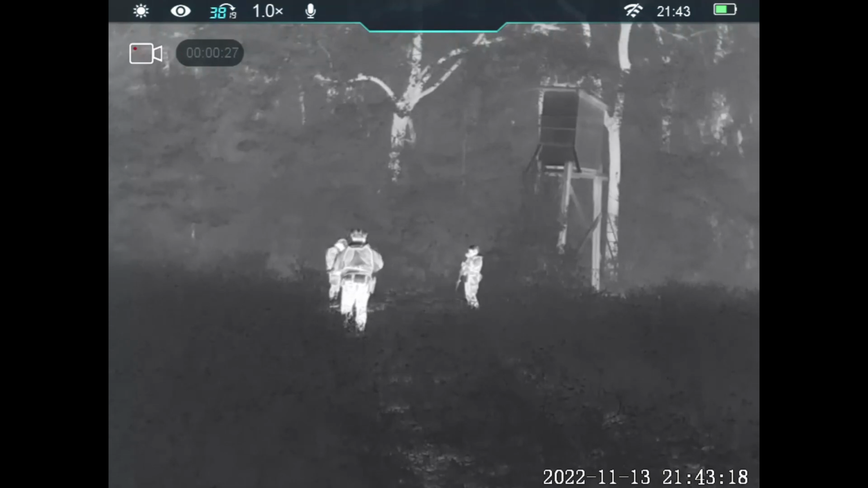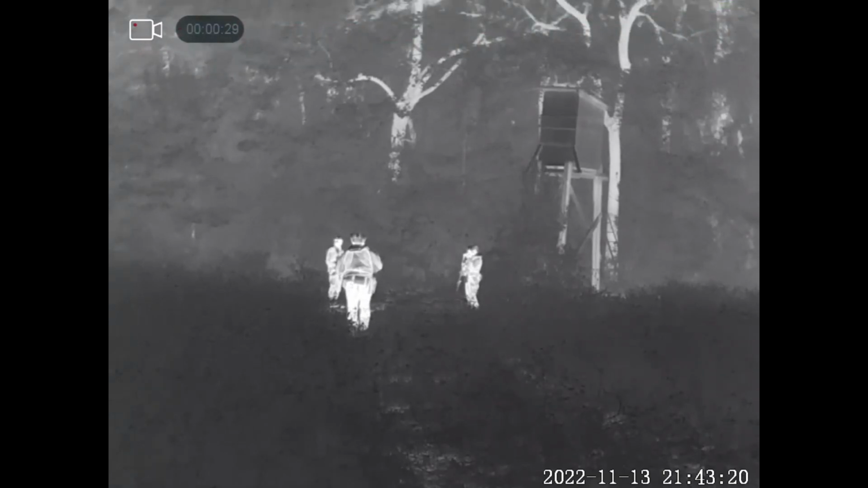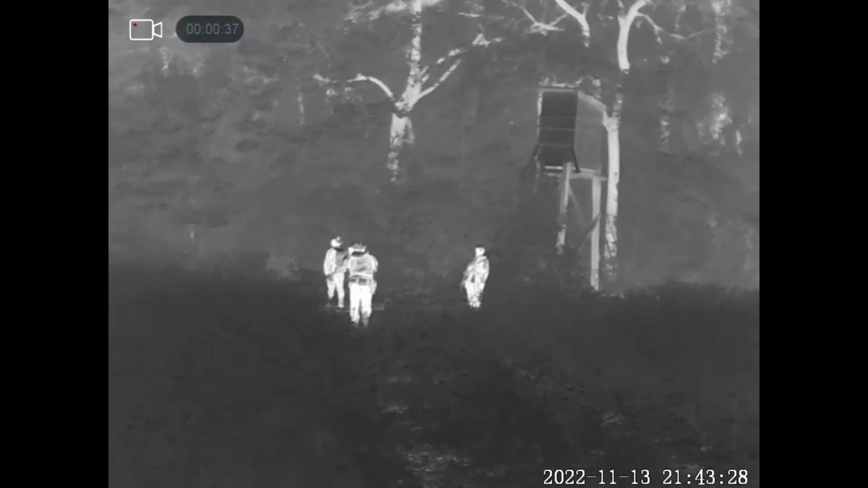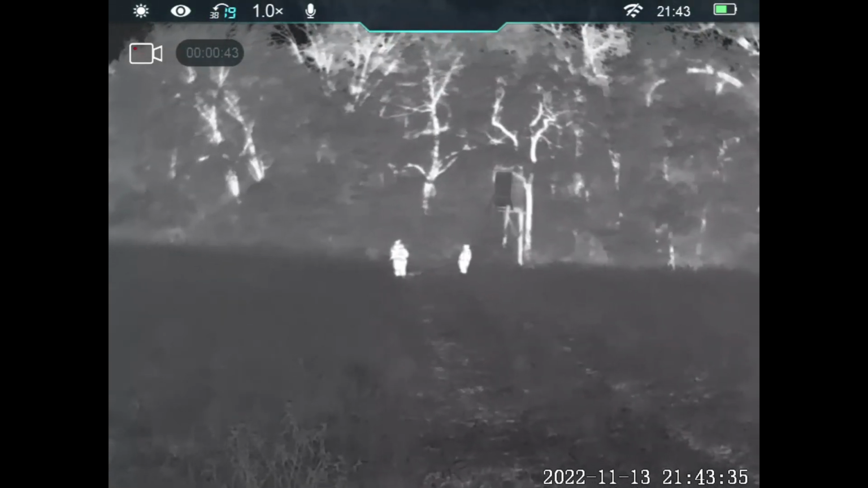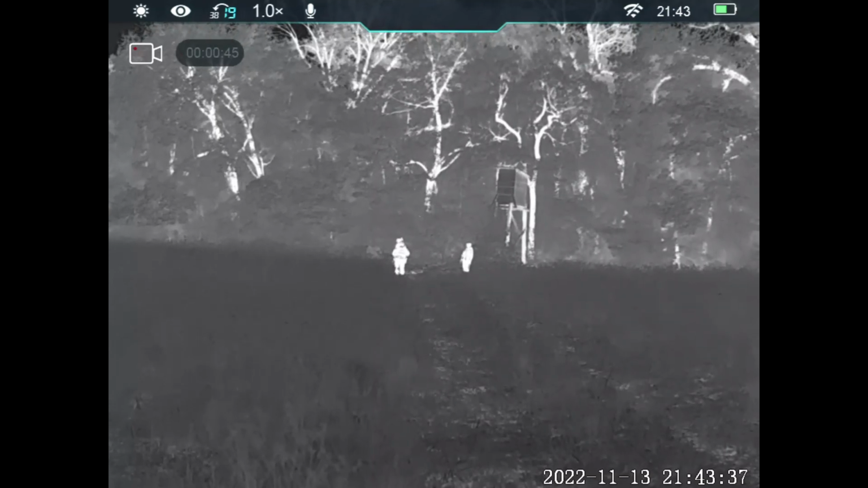Again, if you are trying to figure out which one to get, if you wanted low magnification or high magnification, you can get both. The question is, do you want 1.5 and 3, or do you want 2.0 and 4? I just can't talk enough about how much I love that feature on this thermal.